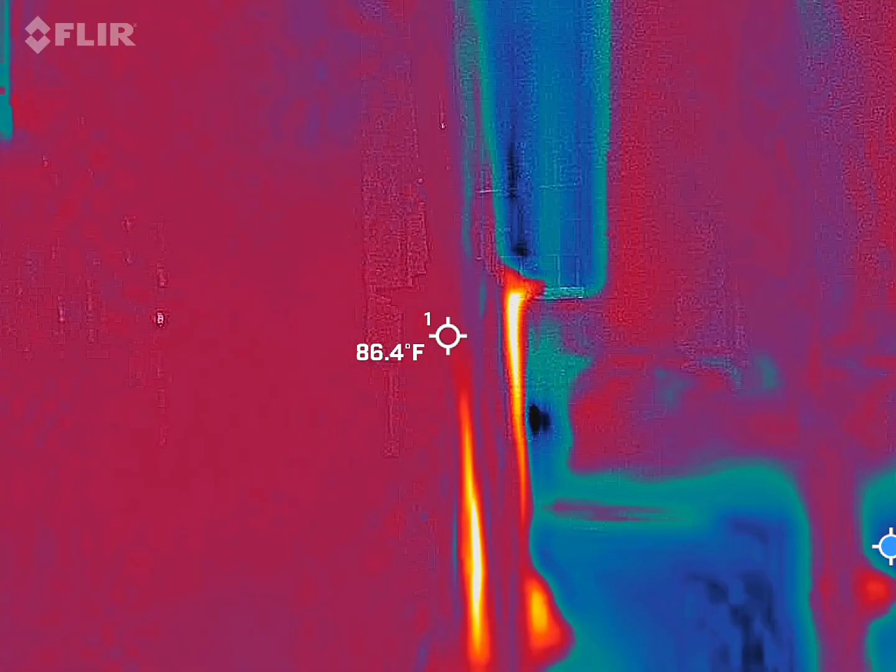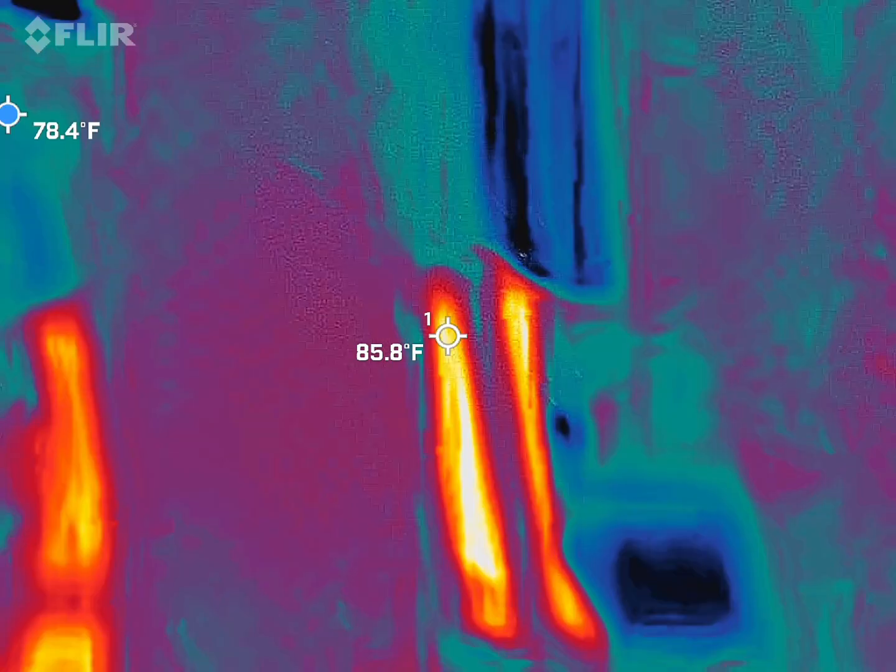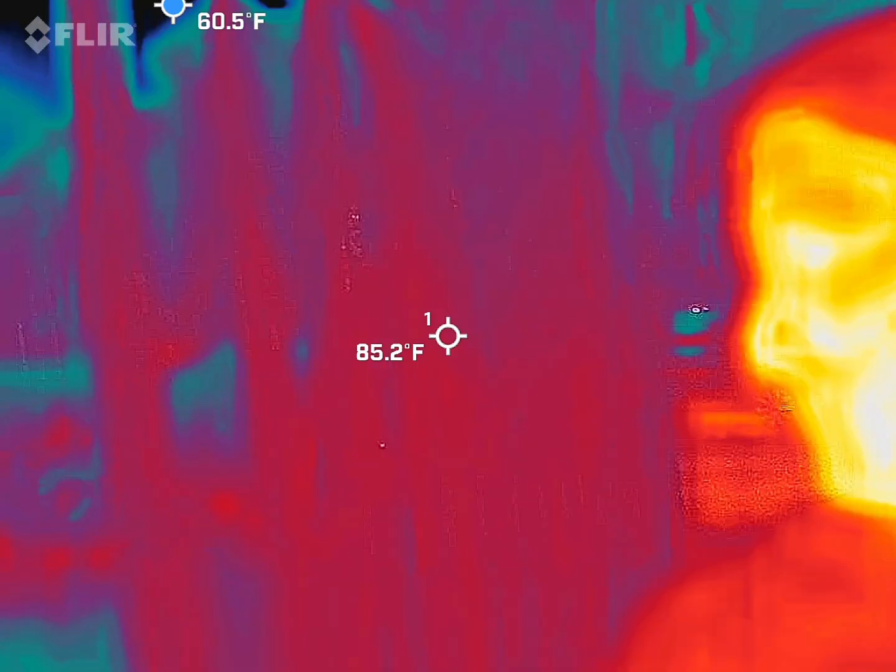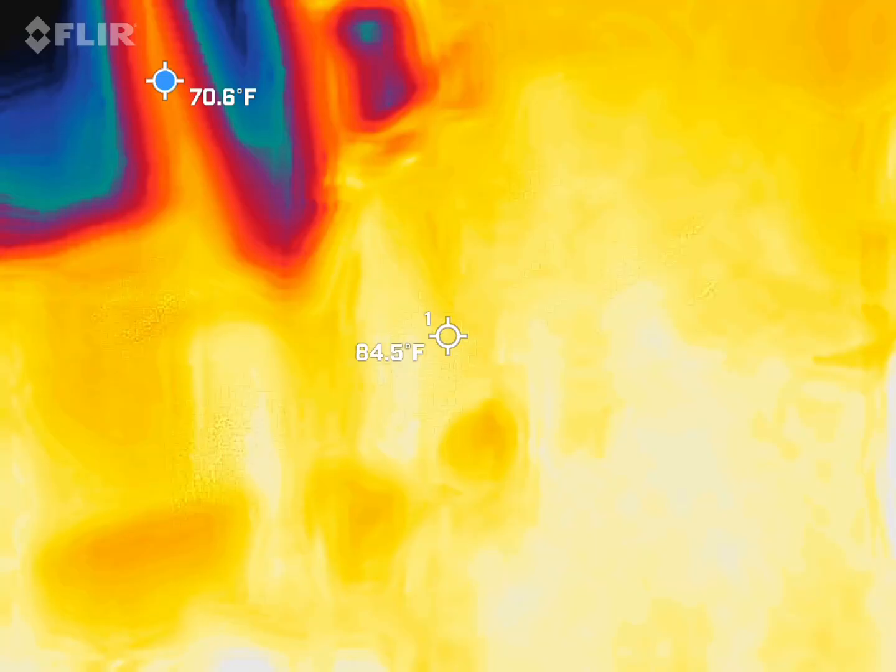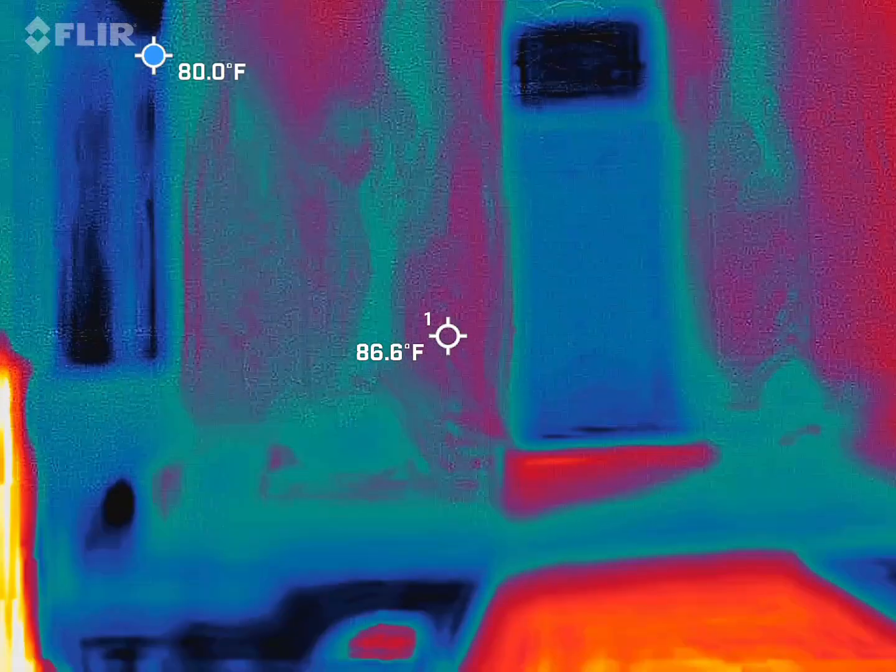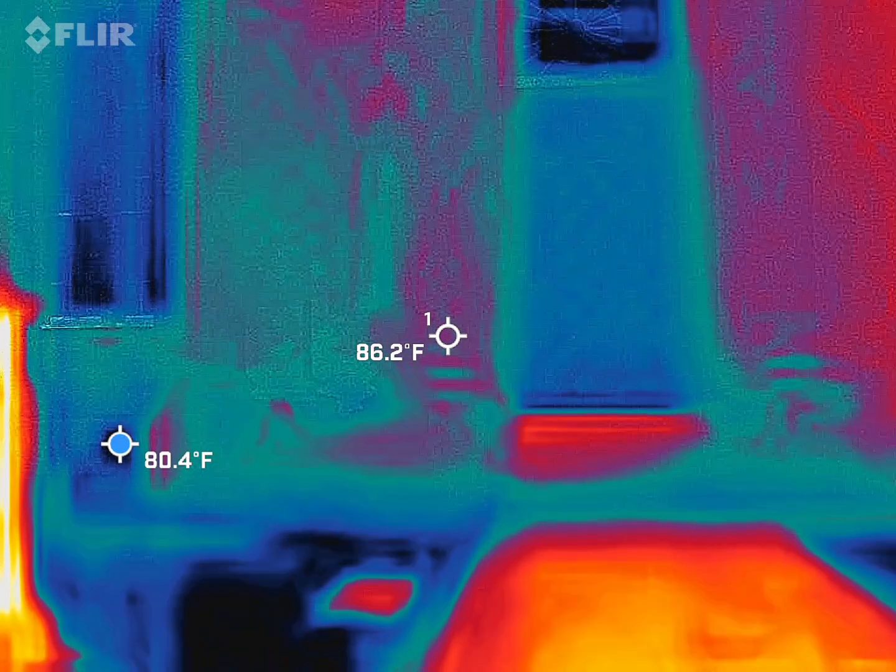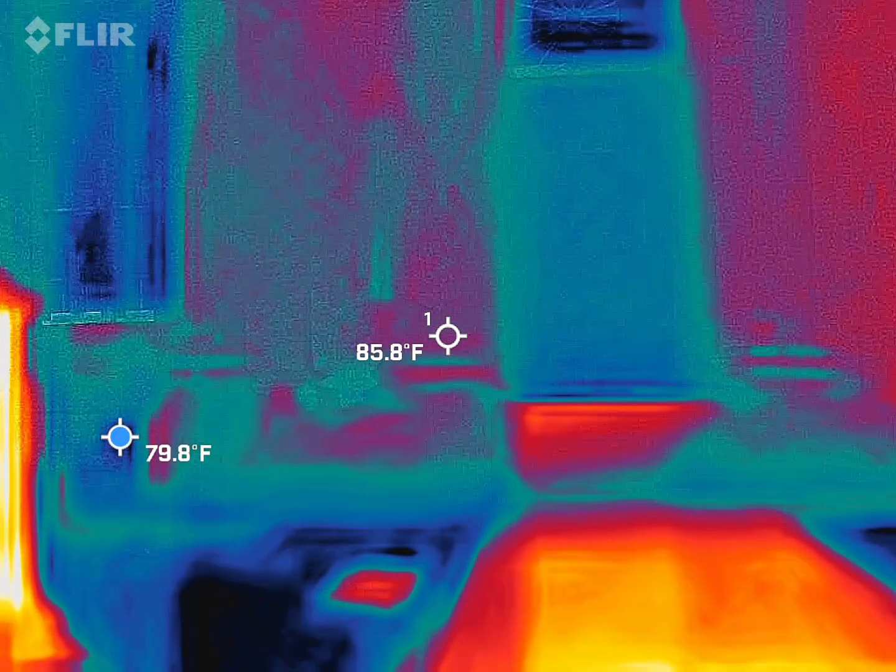How are we doing on the spirit boxes? Cold? Nope. Nothing cold? You're as cold as ice. I wonder if it'll see a fog. Let me see where the fog is. So it's heat coming from under the door?